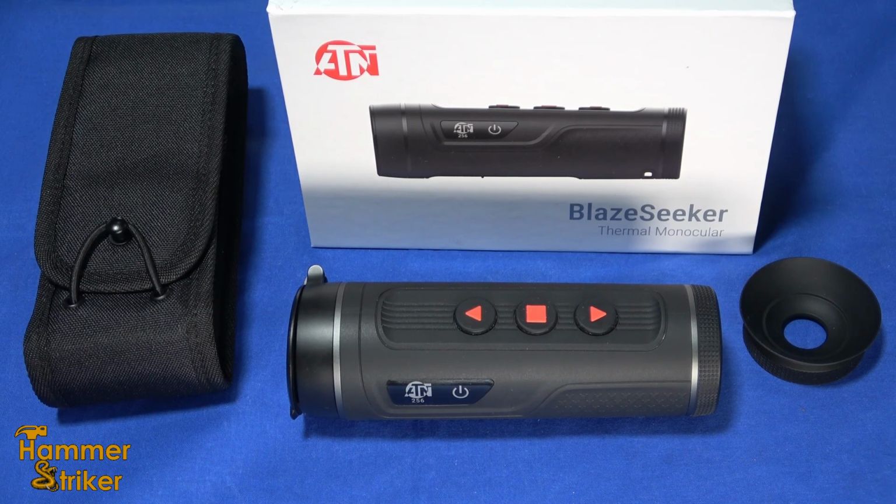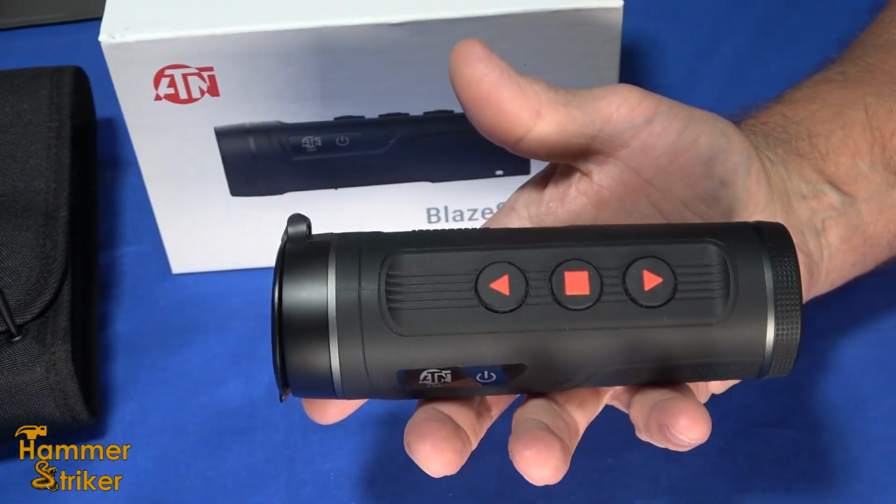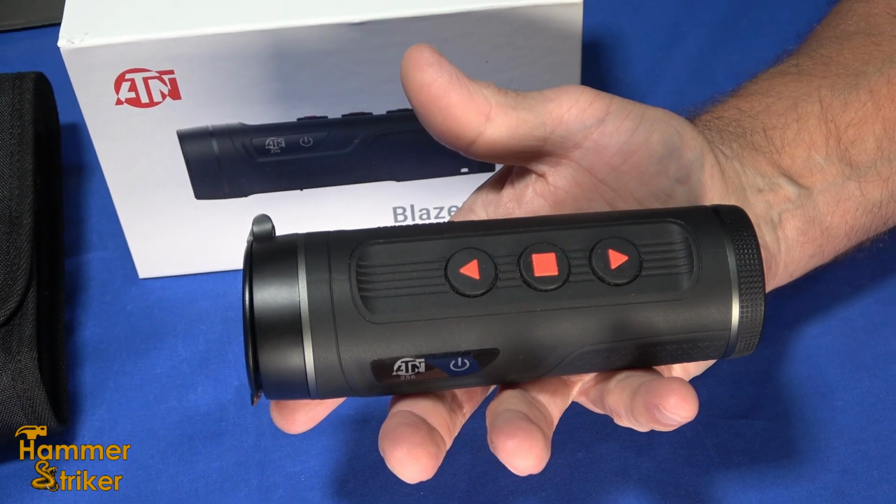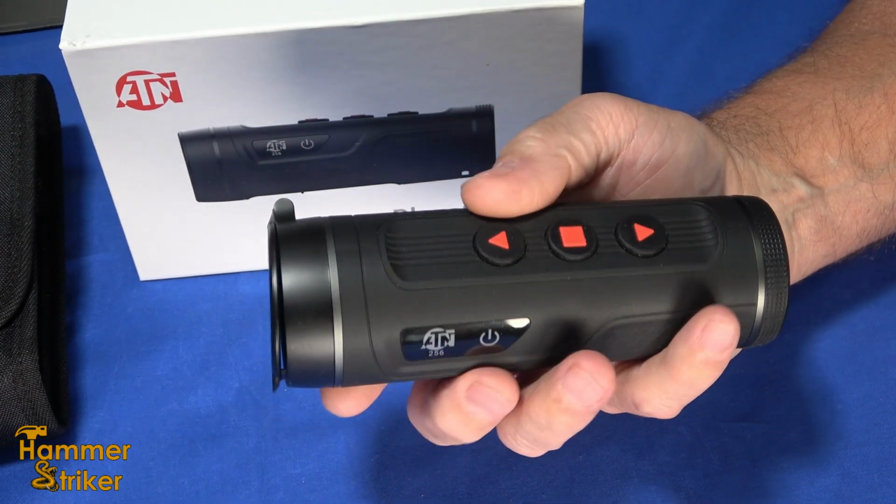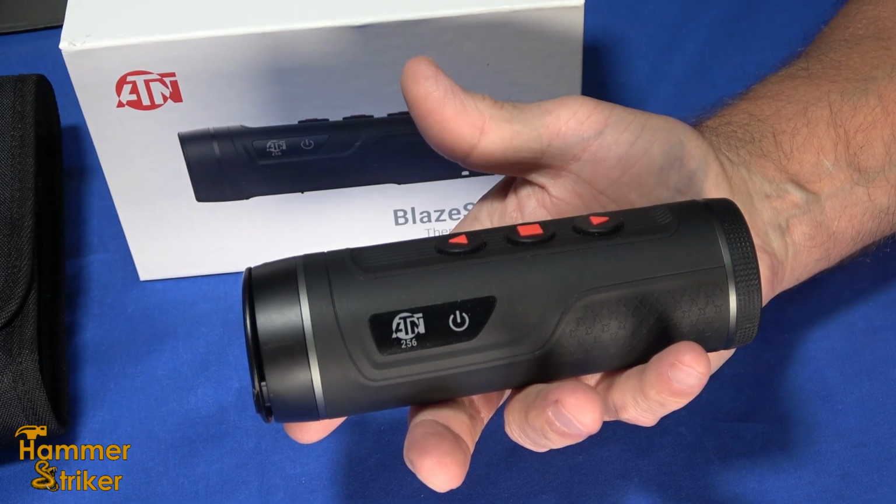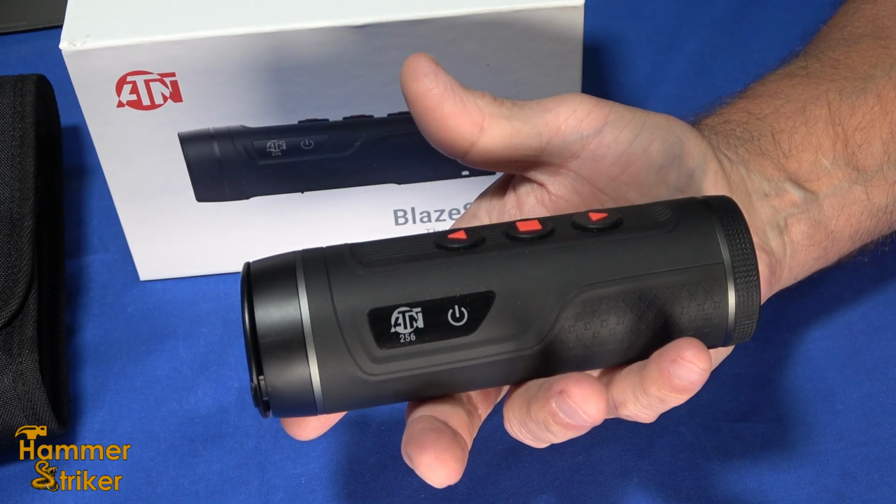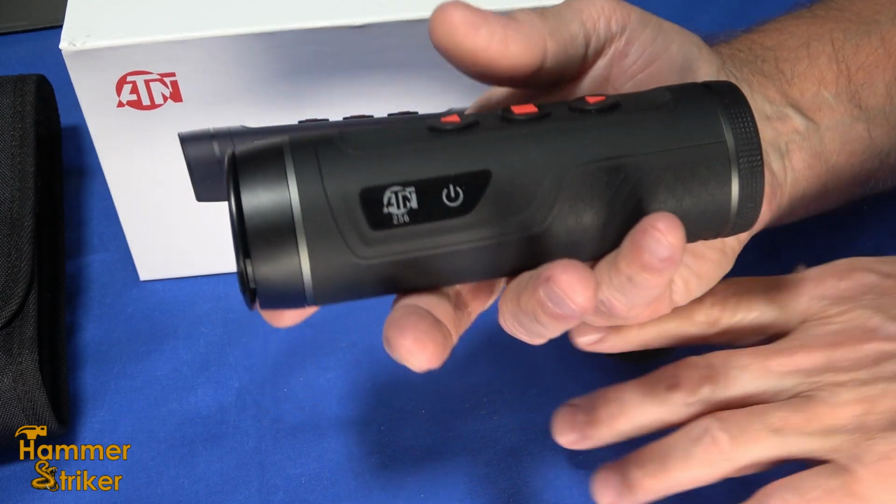Today I've got the ATN BlazeSeeker 210 thermal monocular. This is a handheld device. This is meant to be held in your hand and used for spotting or anything else, but it's thermal. So instead of being infrared or regular white light, visible light, this is thermal. Now it does detect infrared signatures, but it's not like an infrared security camera, for example.